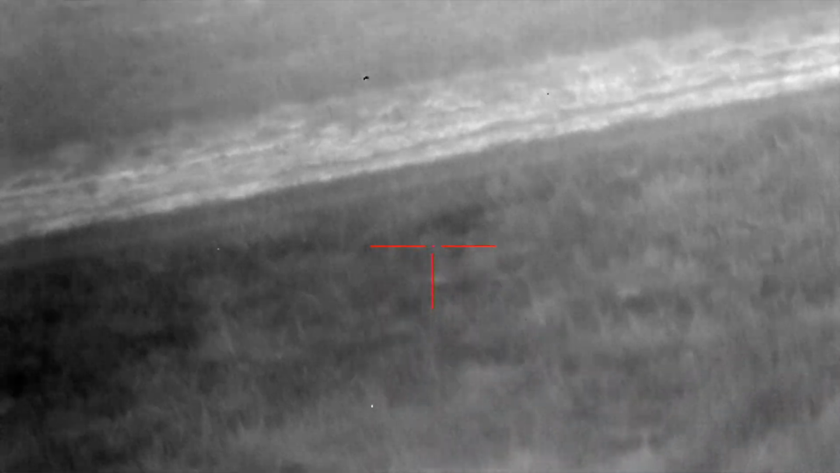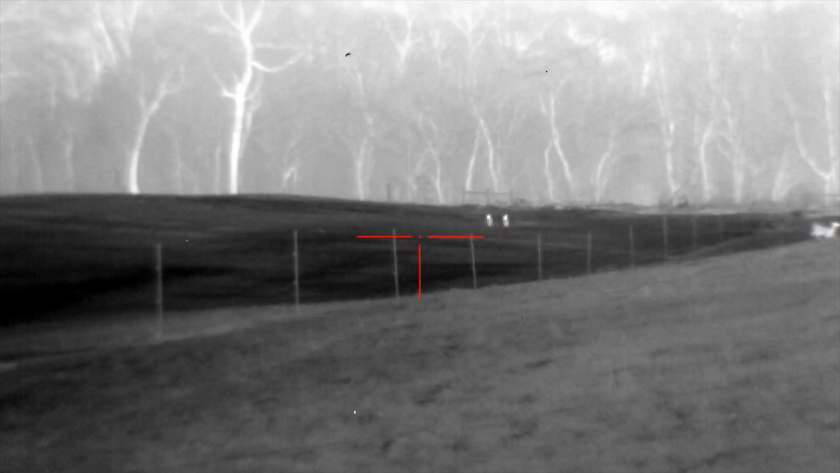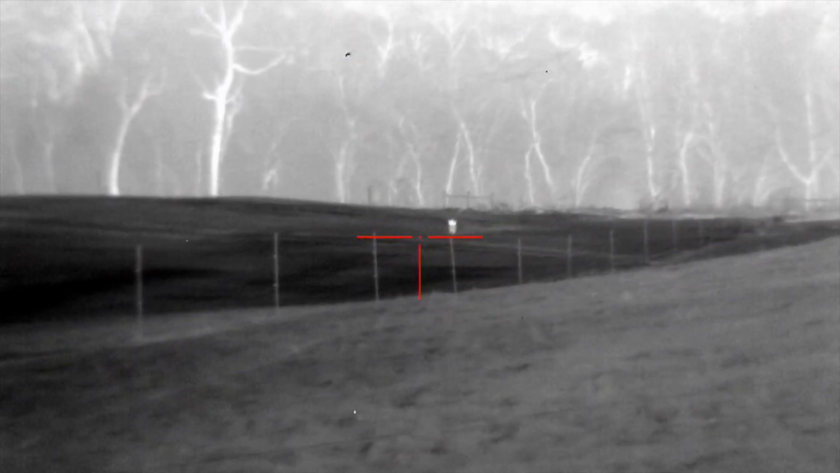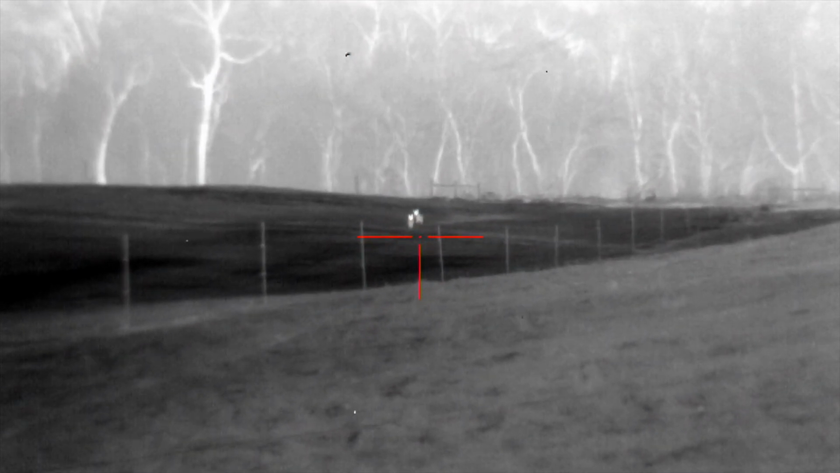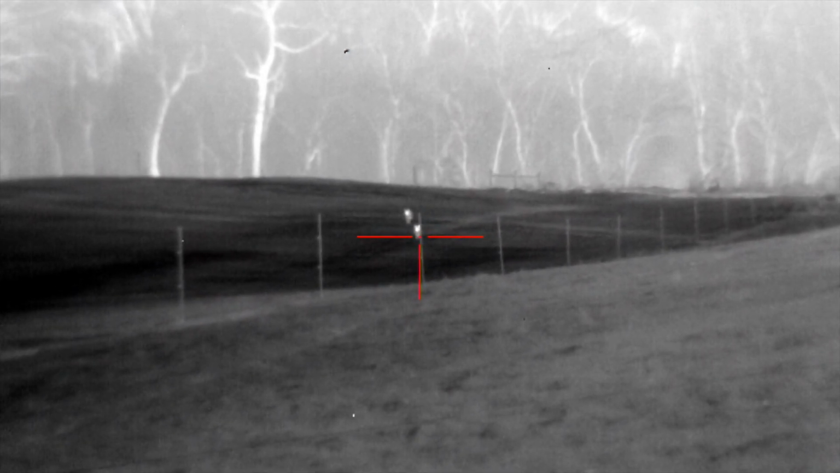Back to the right. That's a good thing. That's a damn good thing. They're coming at us. Everybody stay calm. I'm taking the one on the left, Guff, no matter what. Taking the one on the left.